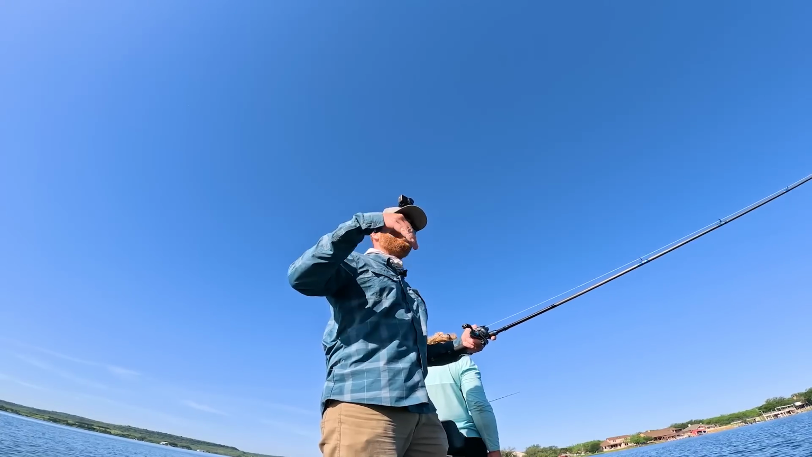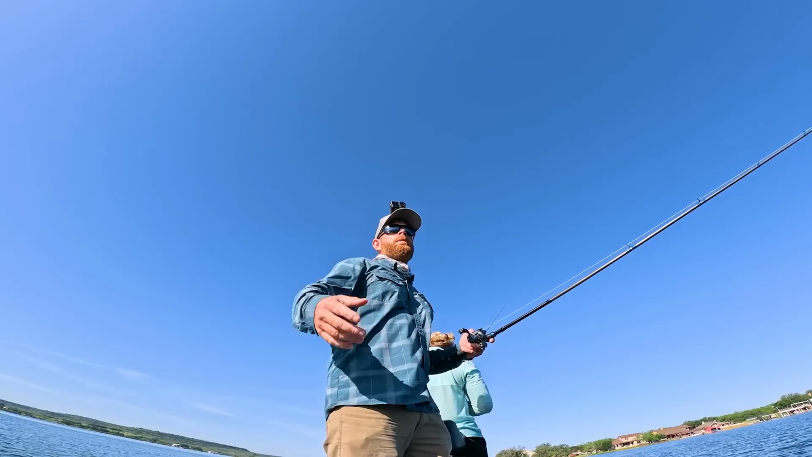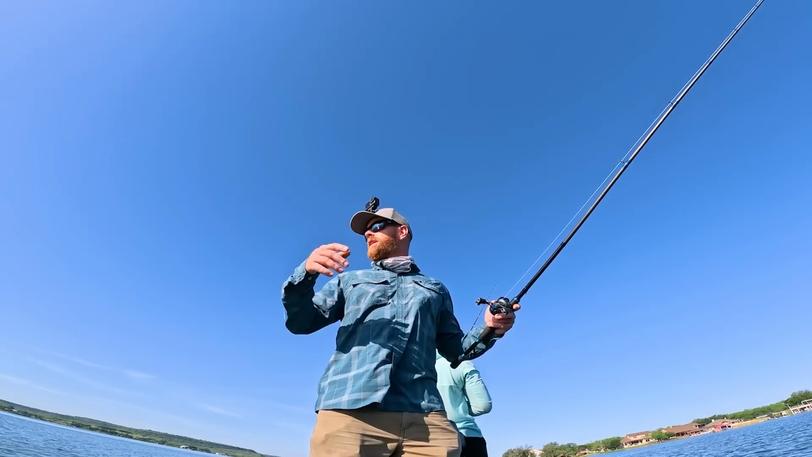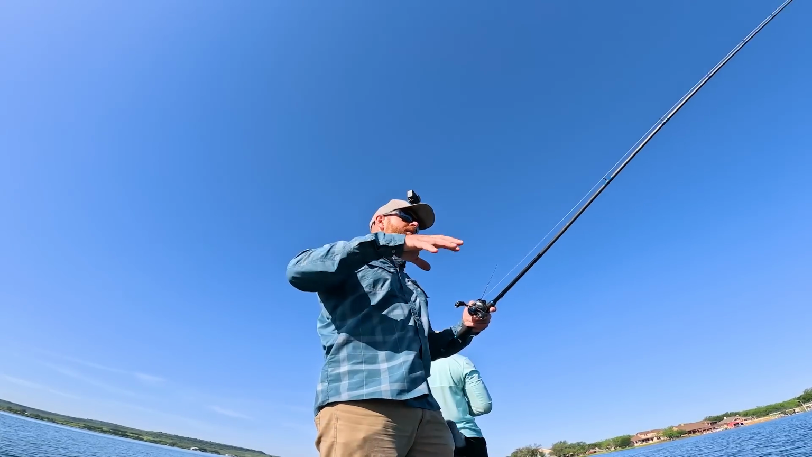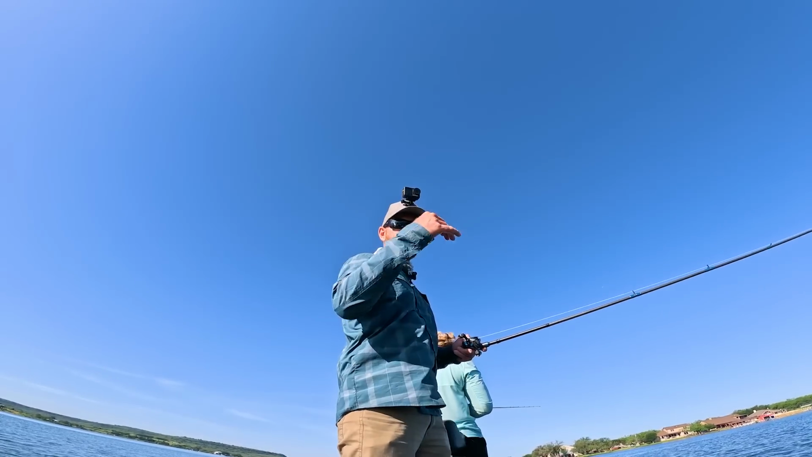Typically bass in low light, when they can ambush prey easier, are gonna come up shallow, be feeding up shallow, be feeding up top, and then as that sun gets high and things get brighter, it's harder for them to ambush prey when the visibility is so good, so they're gonna go a little deeper.